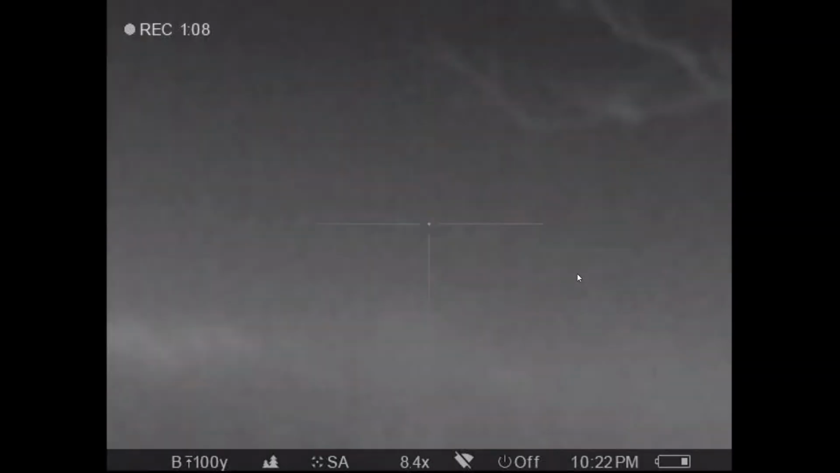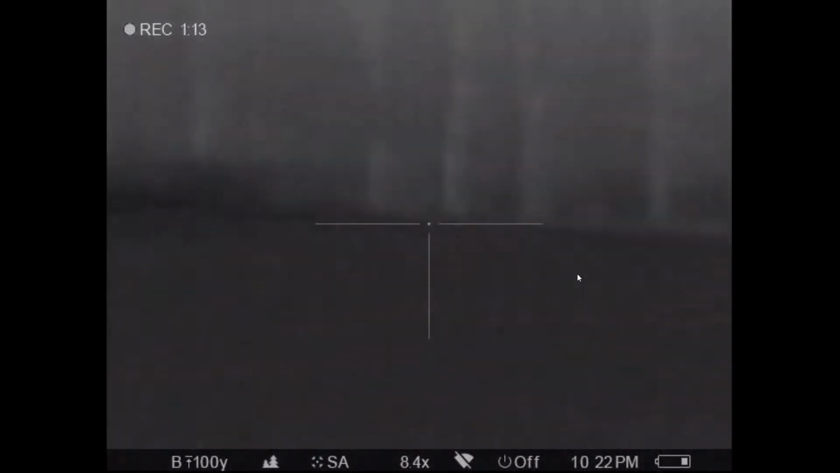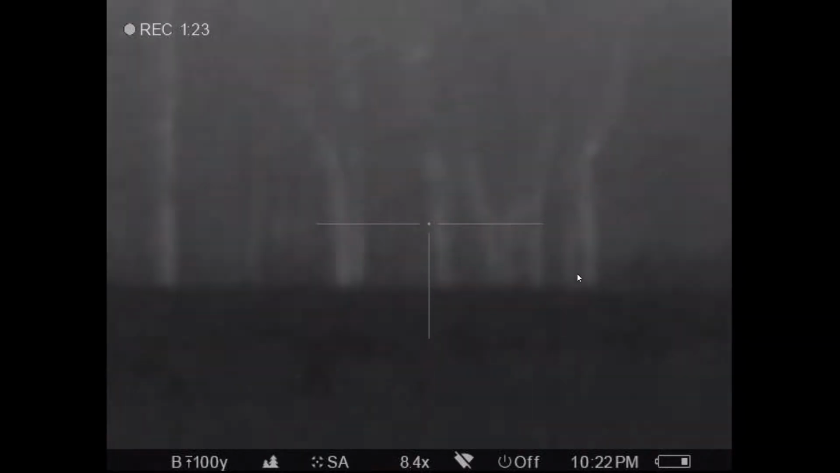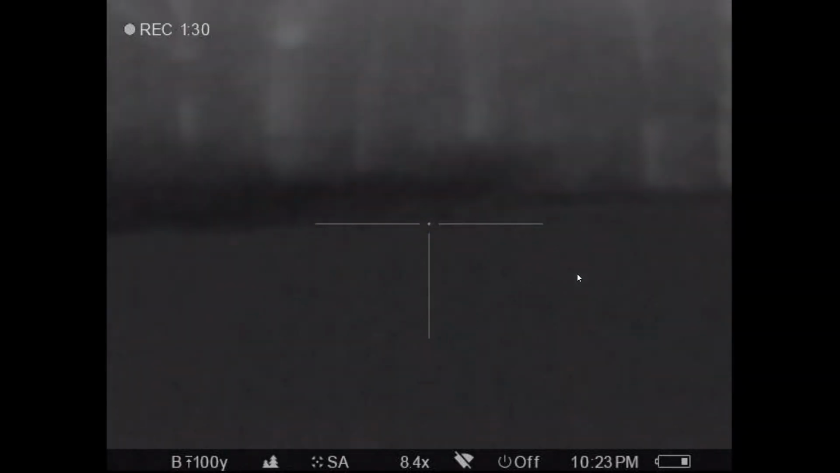I don't know who did. I was busy reloading my gun. I only had 2 bullets in it. Anyhow, I got it reloaded. And we've got 2 down. There's probably a third one off there, but we're not saving them tonight. And we don't want to shoot wild because of the cattle there.